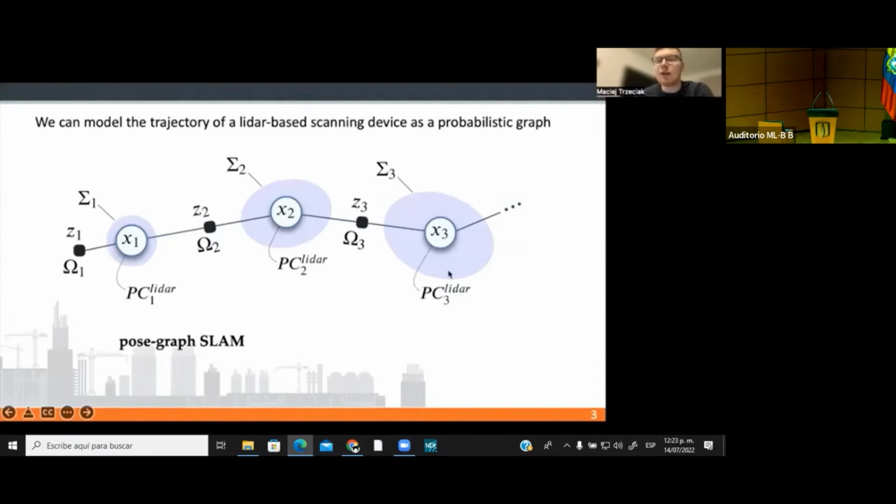Here you can see one of such graphical models, and the whole problem is called pose graph SLAM then. Nodes of this graph, here marked with x1, x2, and x3, and so on, are locations of the scanner, and the edges of this graph are rigid body motions, marked here with z1, z2, and z3. Obviously, these rigid body motions are between the locations of the scanner.